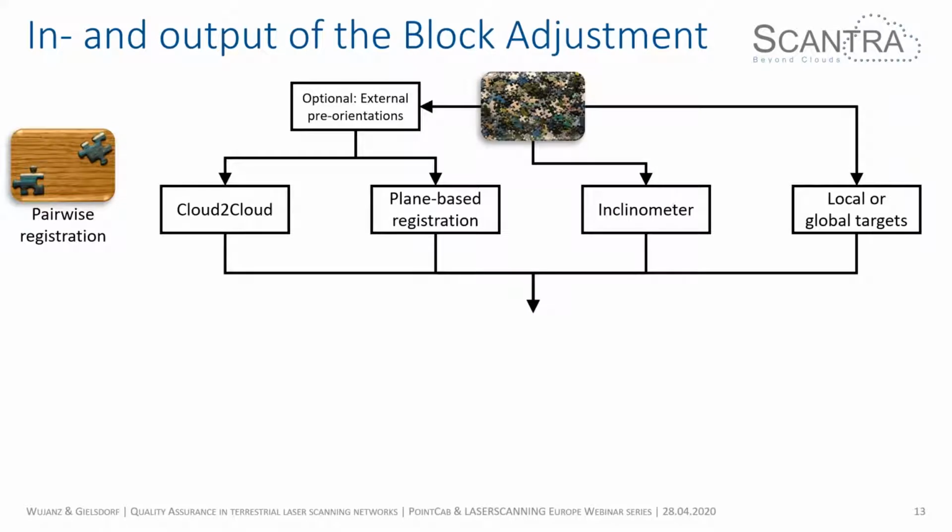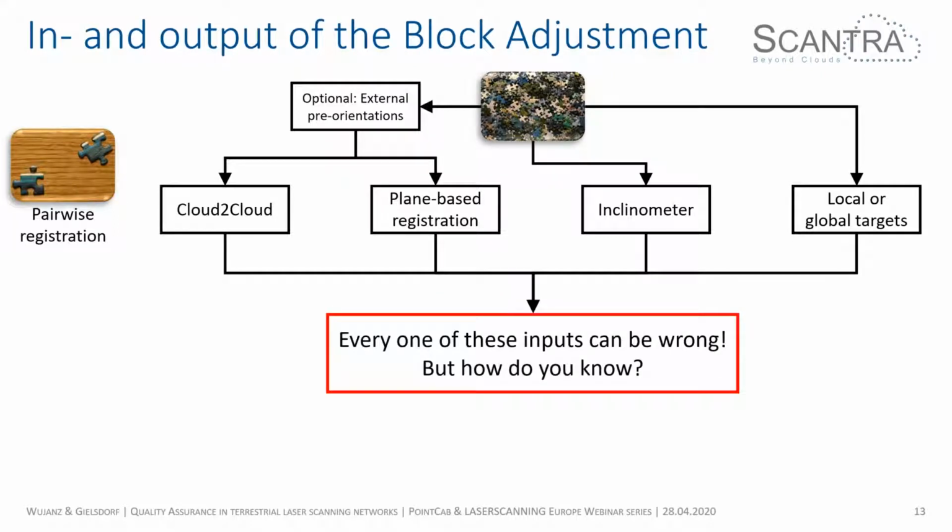So what can you actually throw into the block adjustment? First of all, you can see these are different types of information that you can feed into the block adjustment. For instance, cloud-to-cloud registrations, plane-based registrations, inclinometer, local or global targets, it doesn't matter at all. You can think of the block adjustment as some kind of big ball of wisdom, where it is checked which of the information that you fed into it is correct or not. So the question is, how do you know?